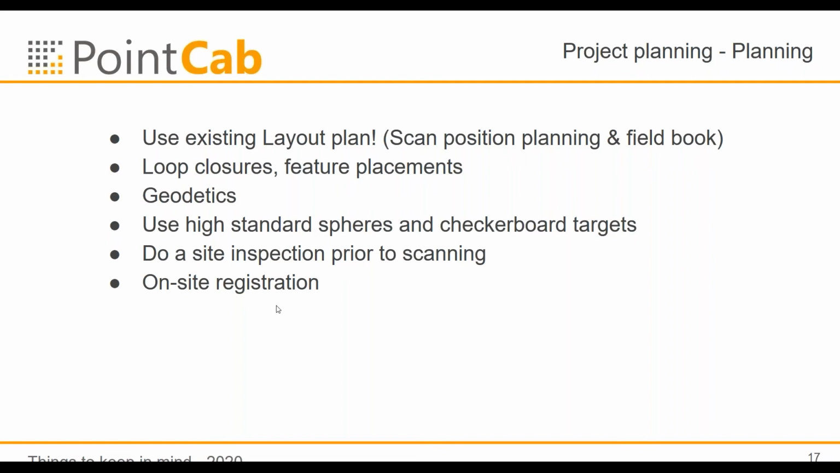I know that a lot of scanner manufacturers are now getting into it, and you can use this on-site registration, and it can be very helpful, especially if you just put one scan location after the other in a row, and they are all connected after each other. So this can be very helpful to speed up the registration in the office later on.